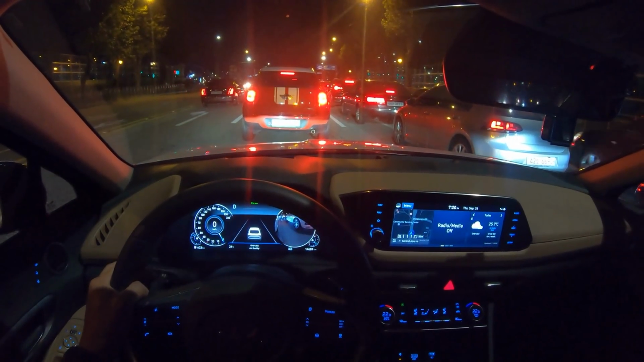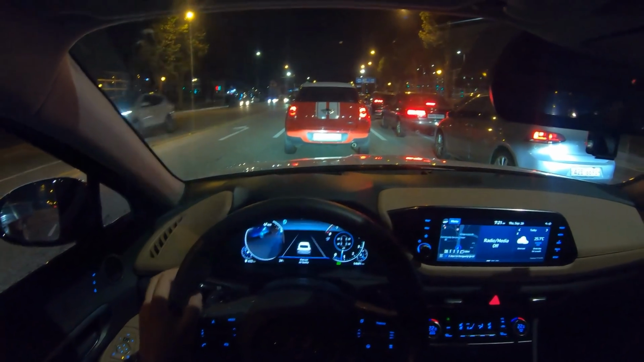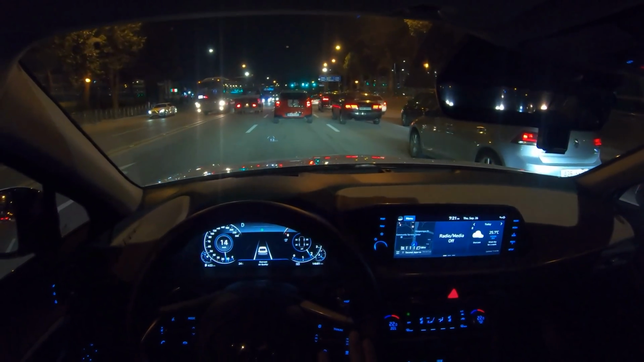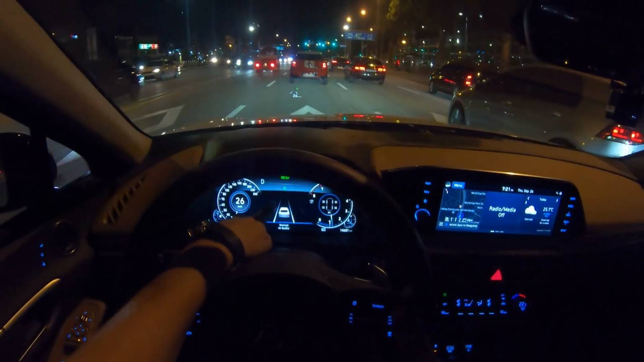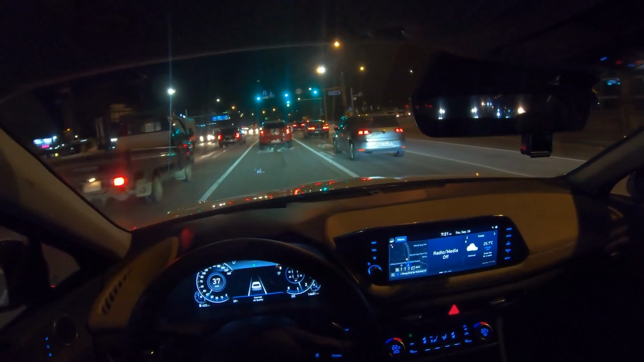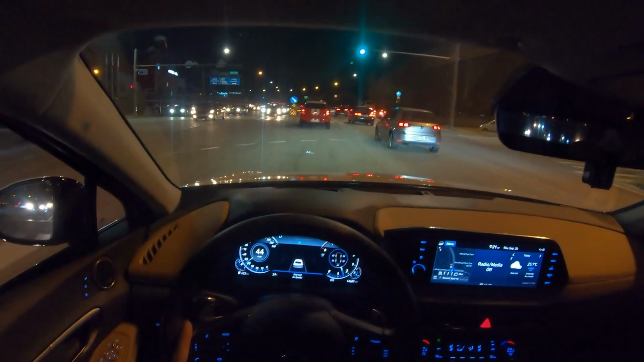Kind of not so great at night, but still you can see what's coming. So, okay. You see it? The green button, the green handle button. This will actually handle itself. We're gonna go into the expressway pretty soon, and I'll show you how it works.